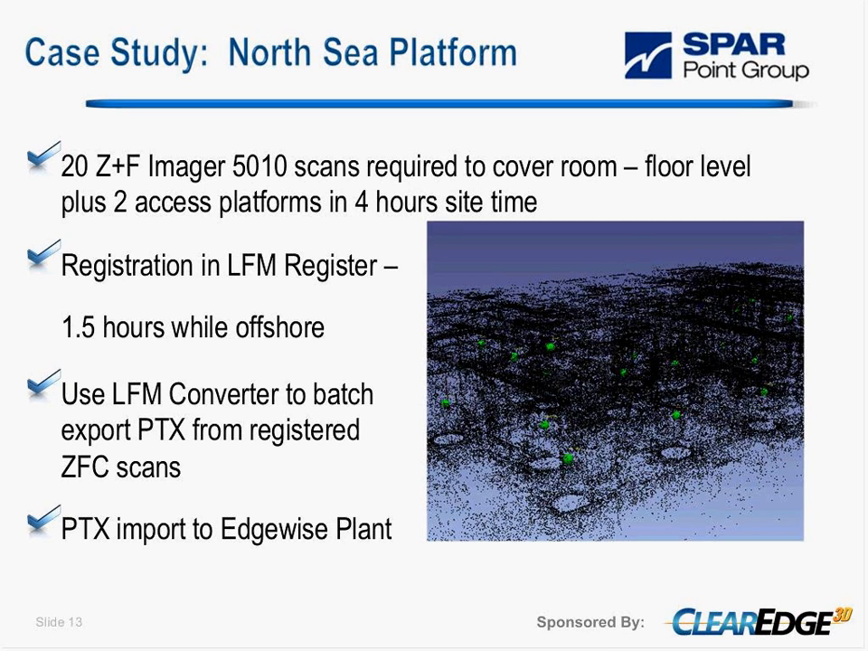After registration was completed, we used LFM converter to batch export PTX, the registered scans, and that could be brought into EdgeWise Plant. We've not got the direct ZFC import, so we did have to do this additional step, but as it's a batch process, it did not add significantly to the time for a person to work here.